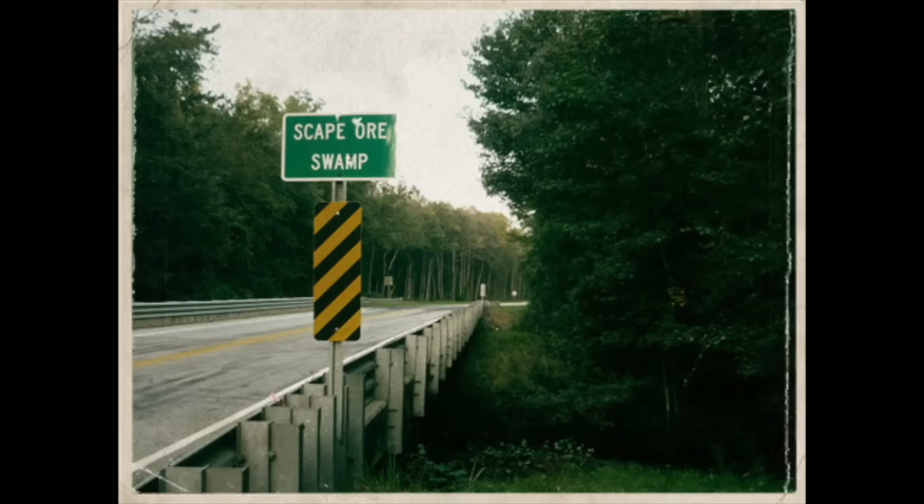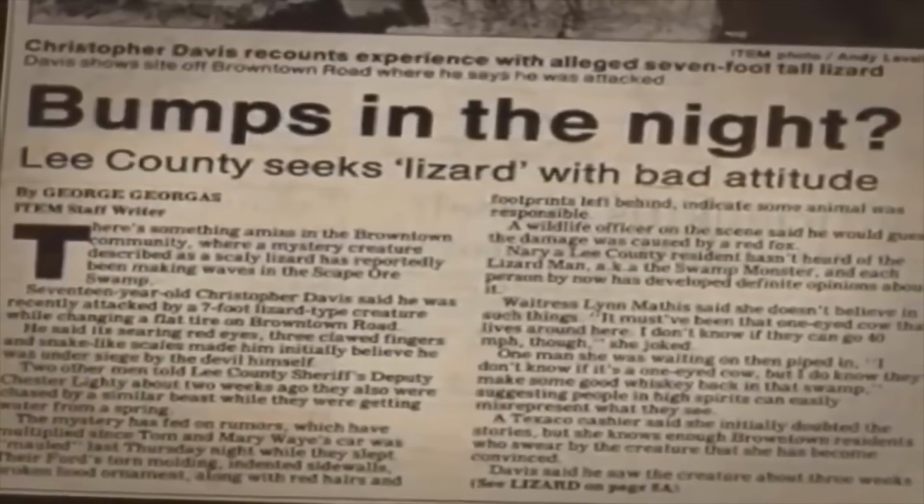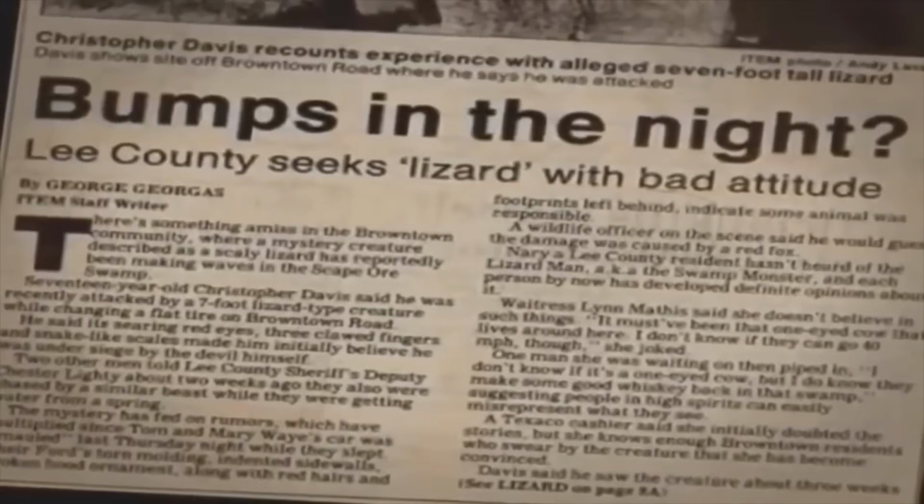The scene tells a disturbing story. Reddish hair scattered around. Strange muddy footprints circling the vehicle. Not your typical vandals. Not your average wildlife. Some locals blame teenagers. Others suggested bears. But what teenager or bear bites through automotive metal? Well, I'm not buying either explanation.